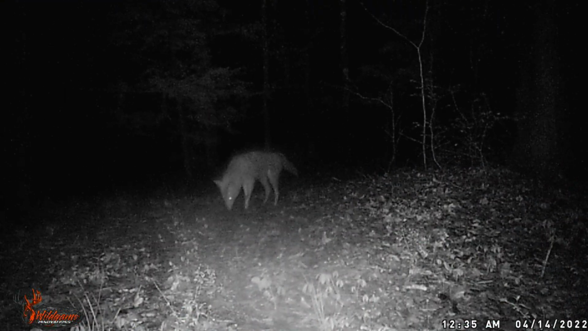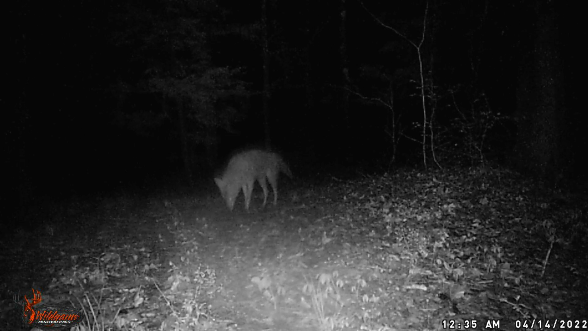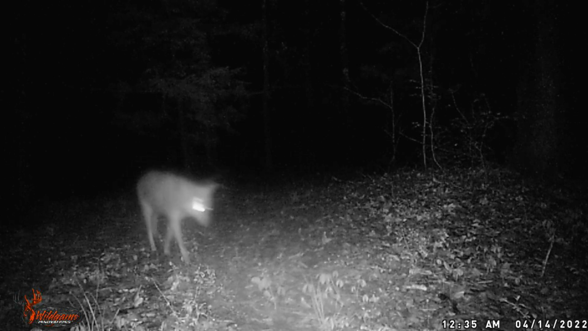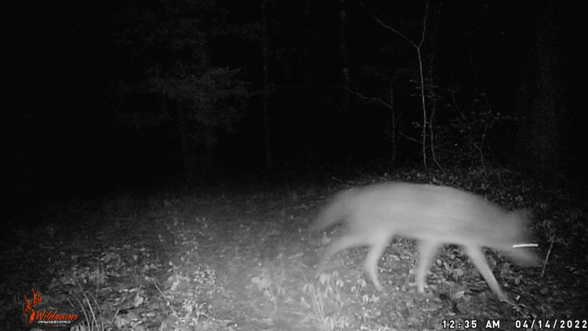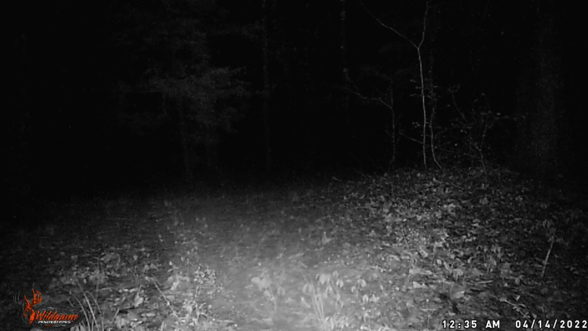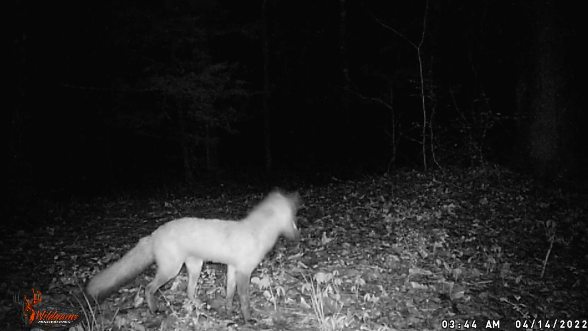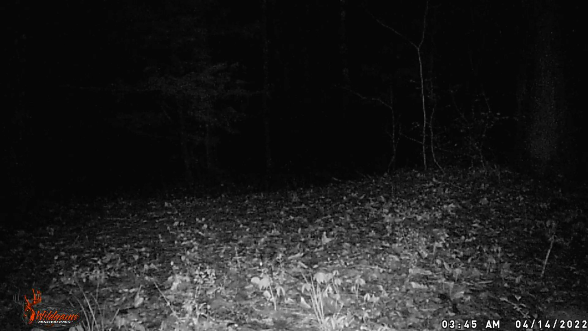Ooh, another big coyote. It's just odd how we'll see so many deer, so many turkey, and then predators mixed in with them. That's just a cycle. That's nature. Fox. Here comes a beautiful fox. Look at the coat on this thing. Gorgeous fox.